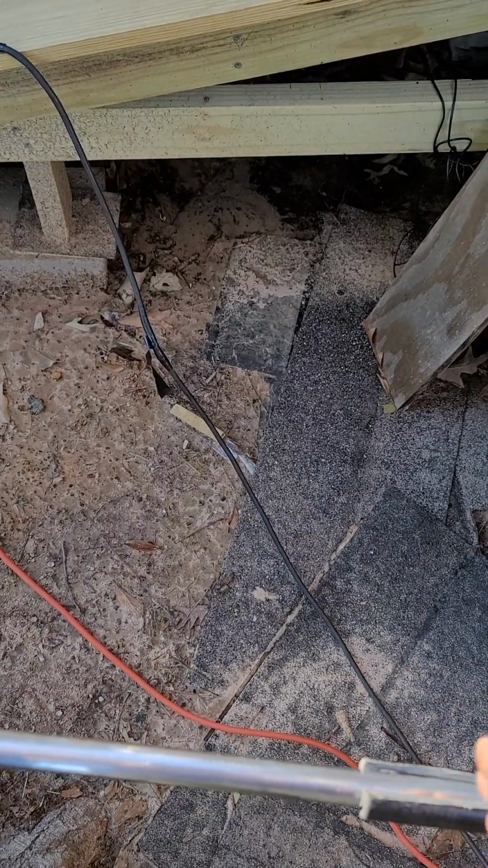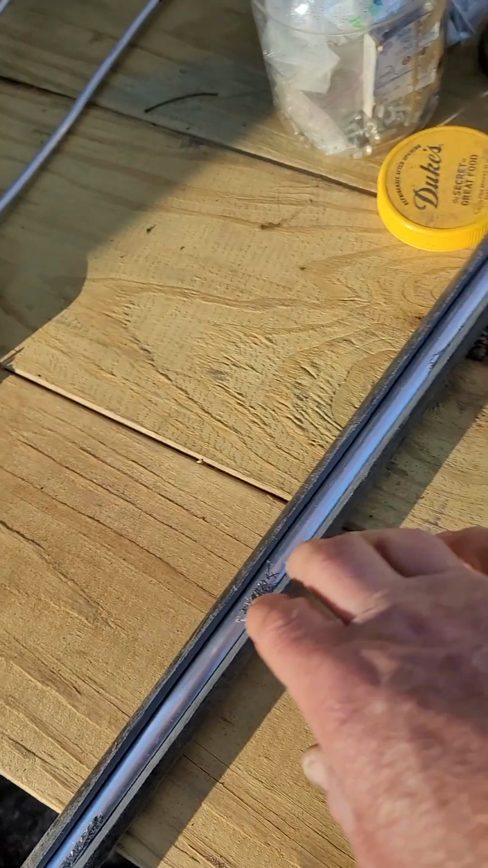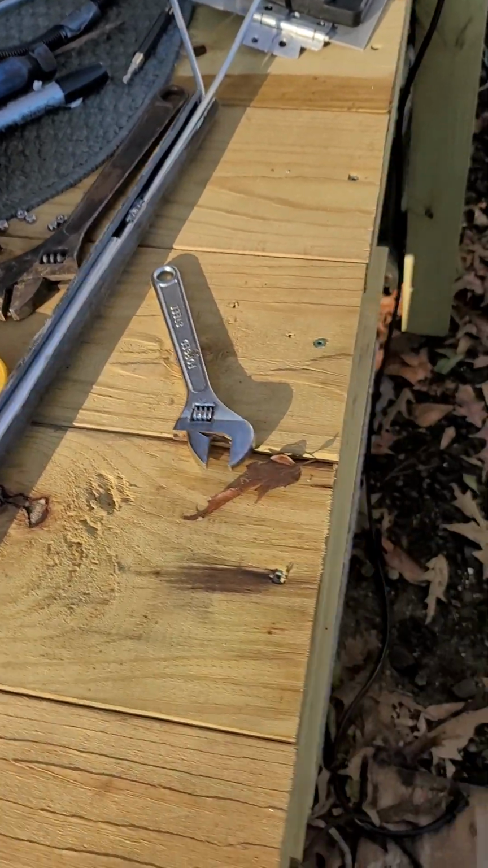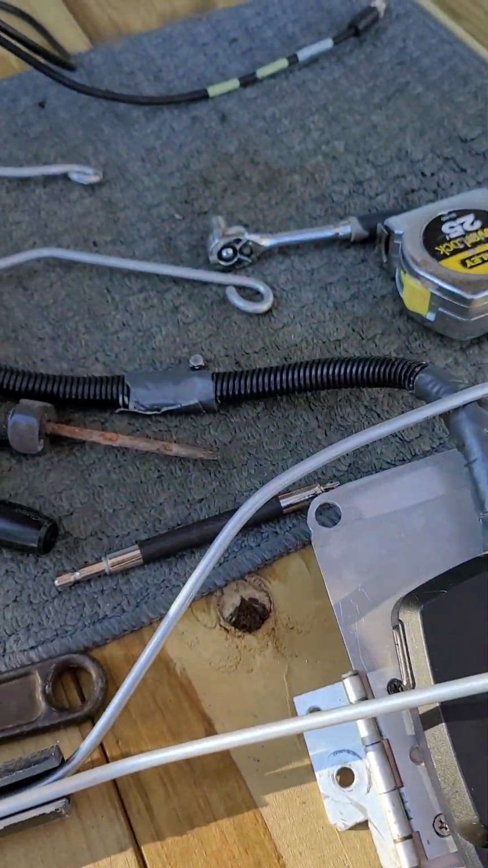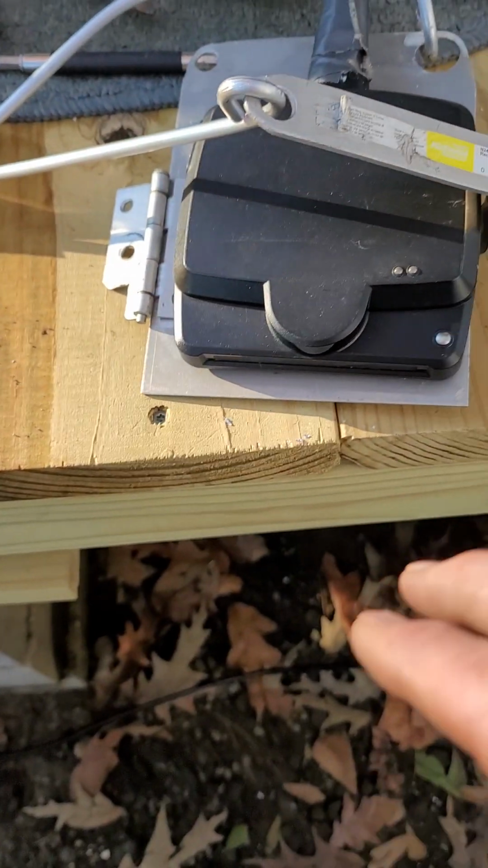I've got another joystick that will operate the 12-volt actuators that will raise this, pull these rods up and down to put it in straight forward, straight down, or any angle in between, or landscape straight forward or straight down, or any angle in between.